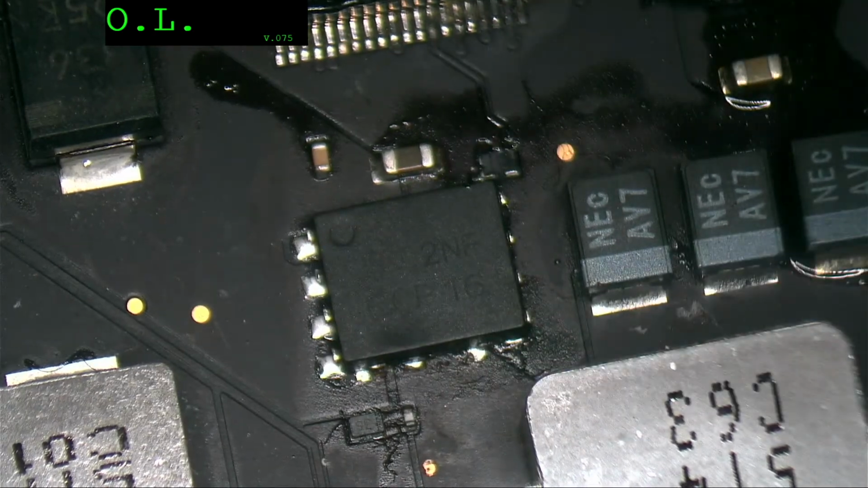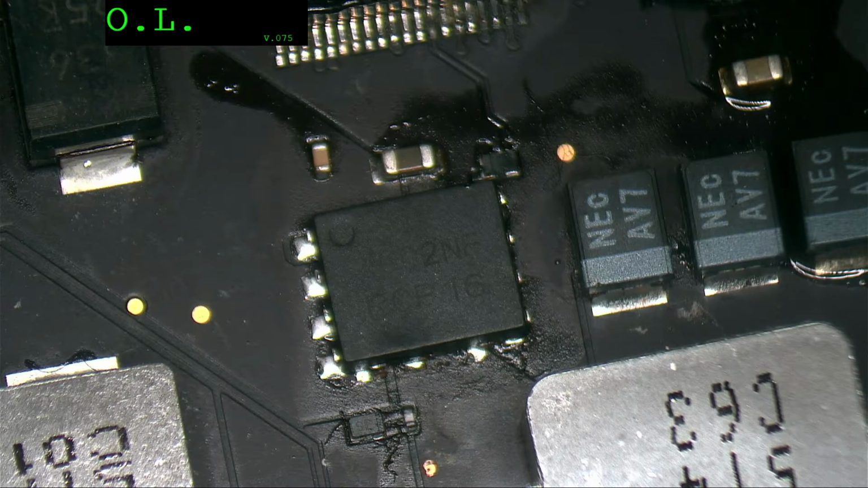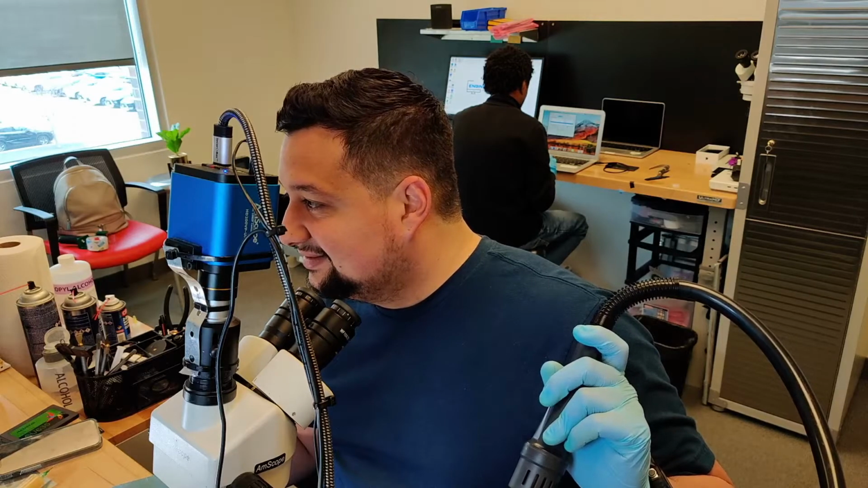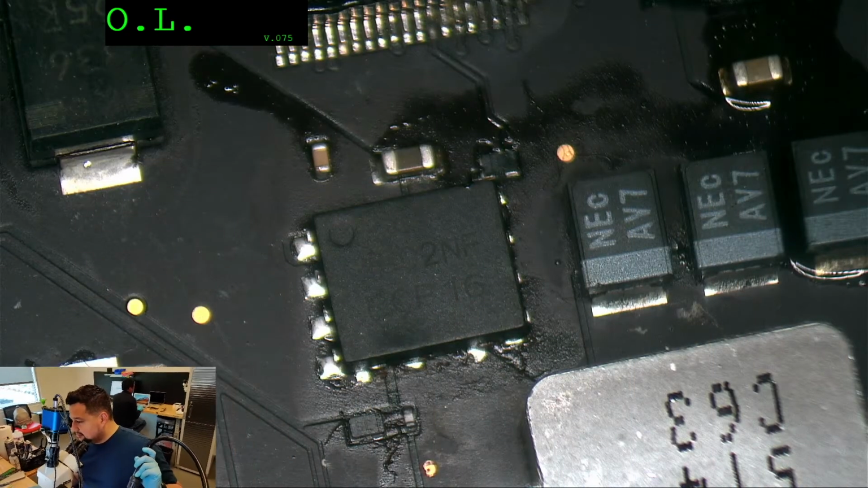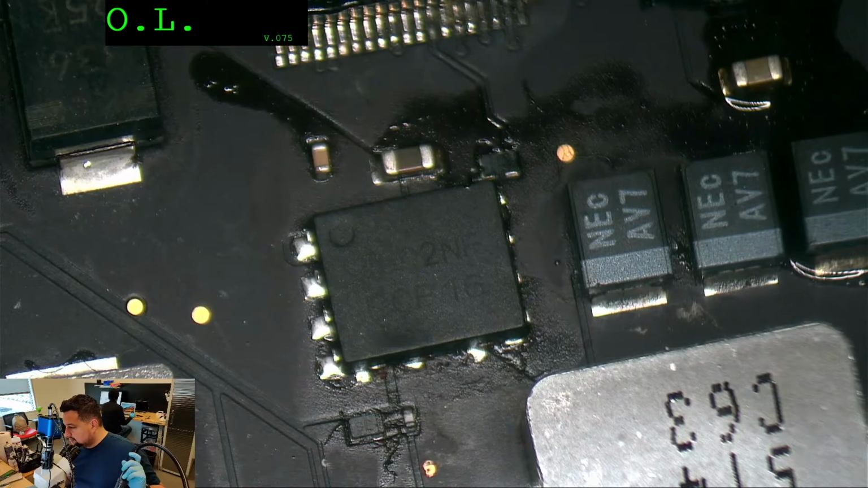You know what? I think it looks better when I add my ugly face to this. There you go. Looks better.